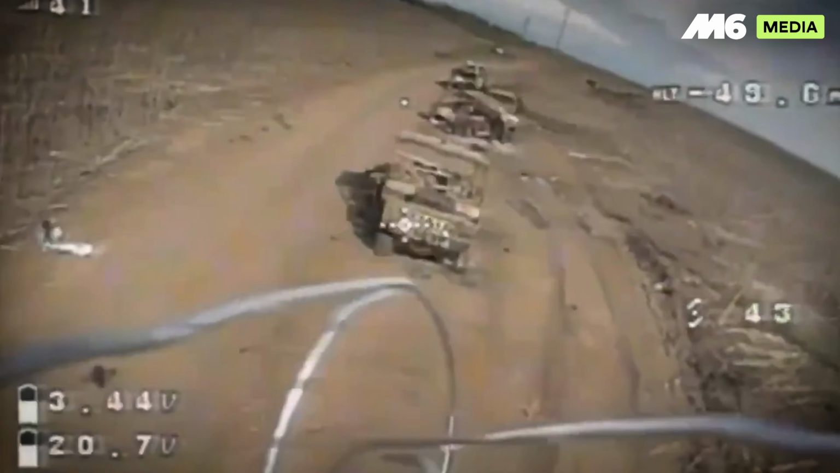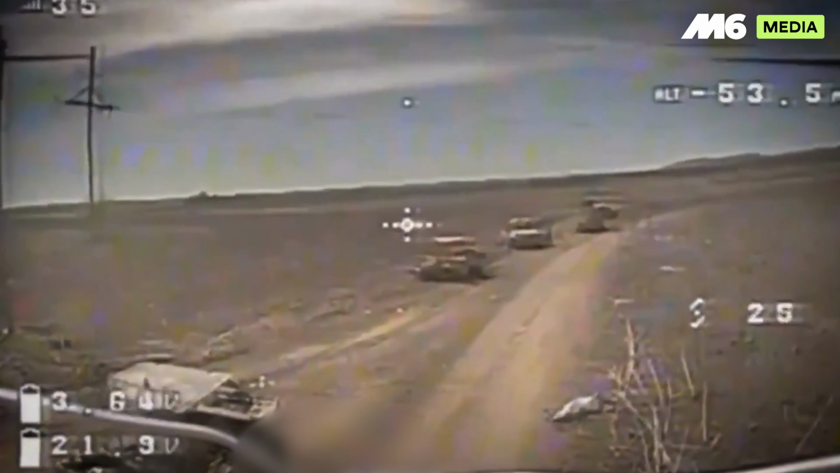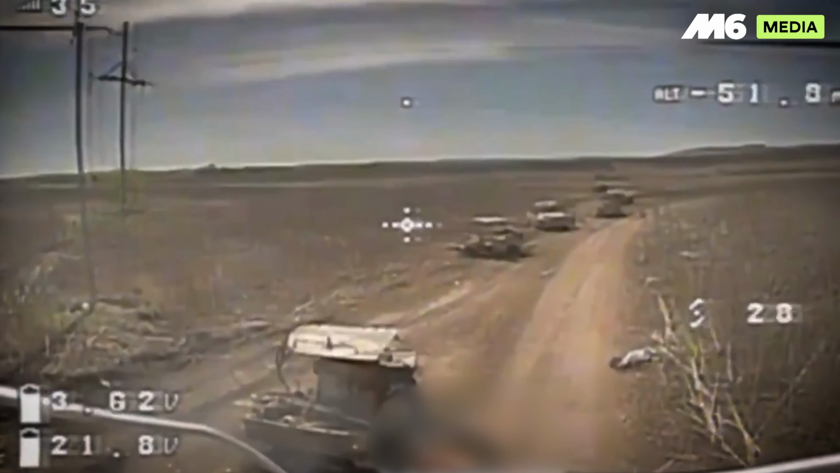Telemetry later revealed the drone's payload was a repurposed RKG-3 warhead set to airburst. The operator shifts throttle, dives, and detonates nose-on at knee height. When smoke clears, flames cling to the synthetic fabric of the man's Gorka suit.